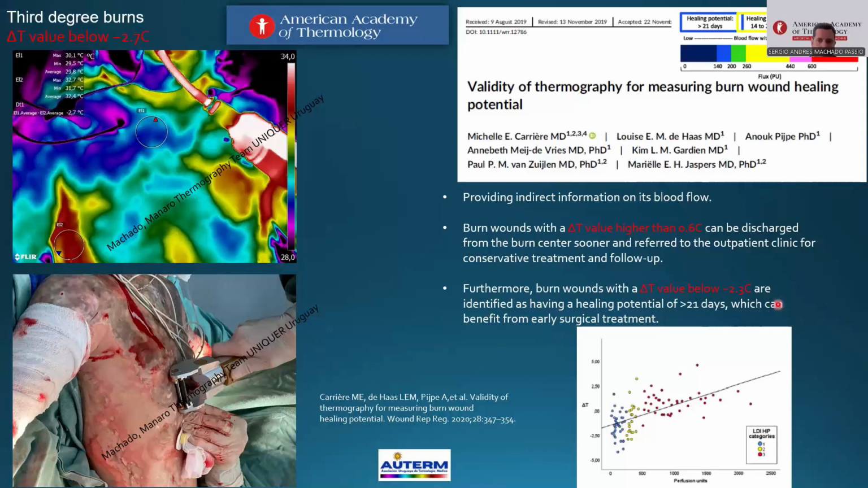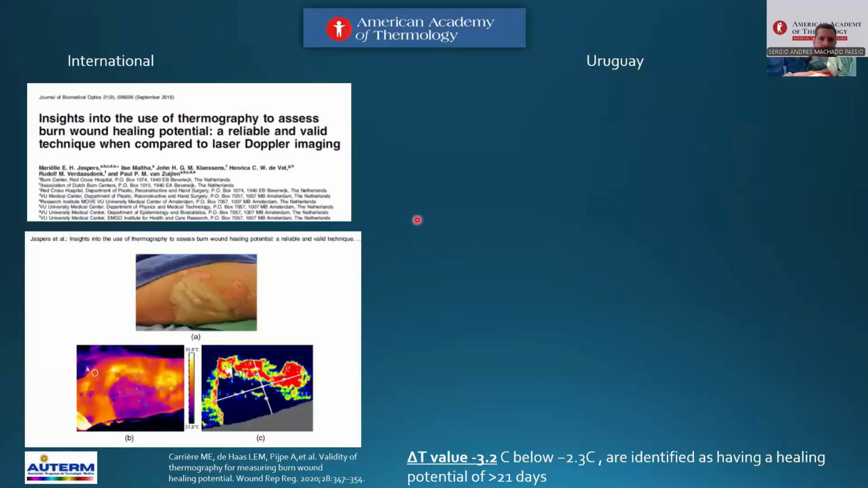Jaspers, from the researcher team from the Netherlands, has other work on burns in the last 10 years, sorry. And they use the same LDI, laser Doppler imaging. The laser Doppler imaging is on the left, and thermography is on the right. This is optical imaging.